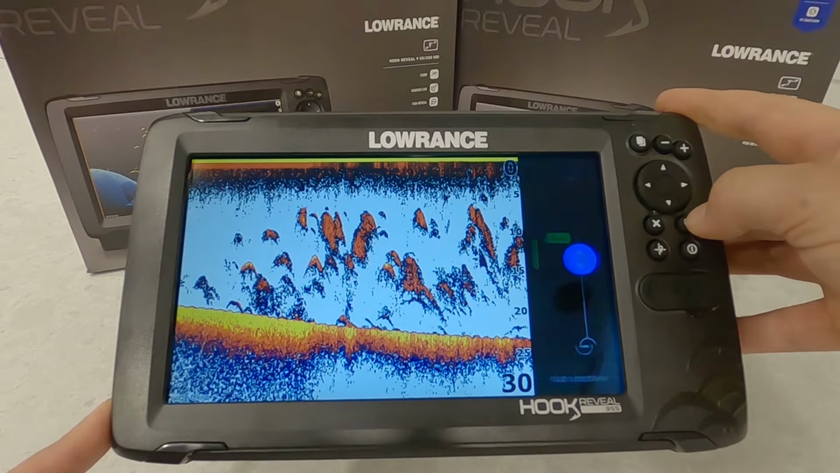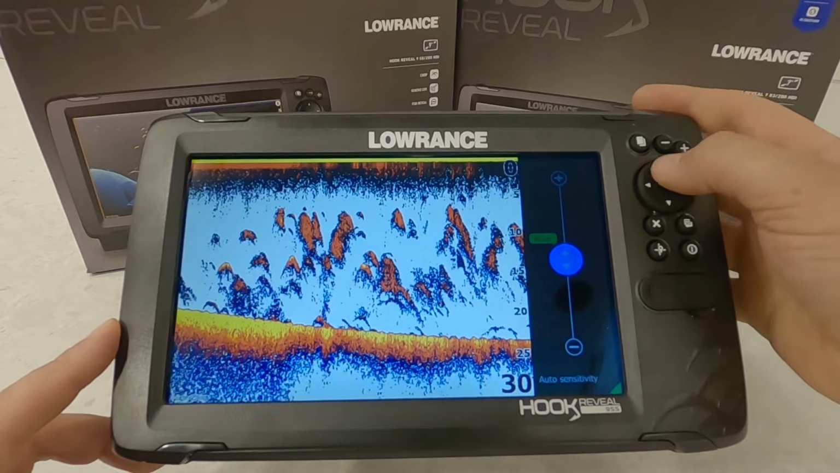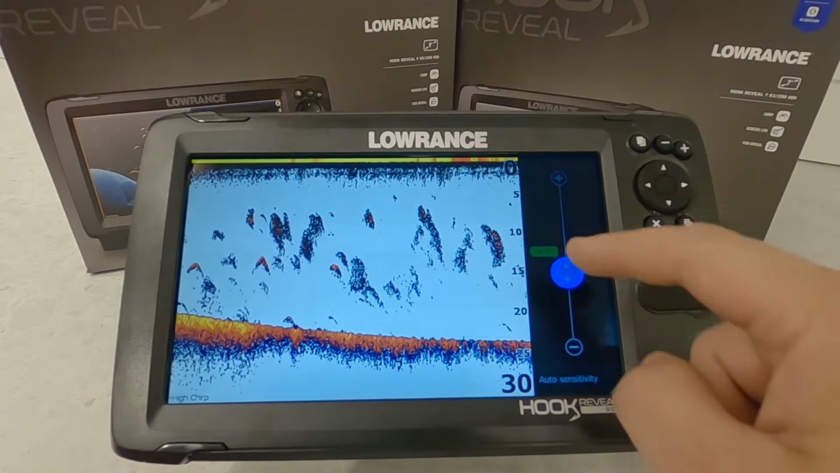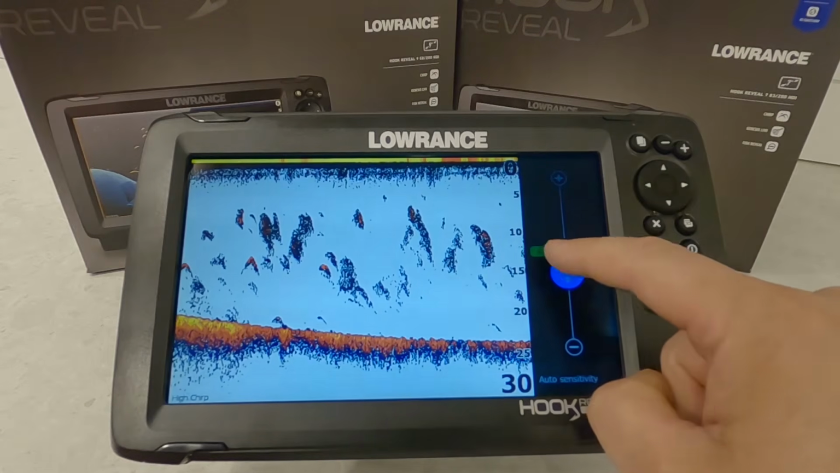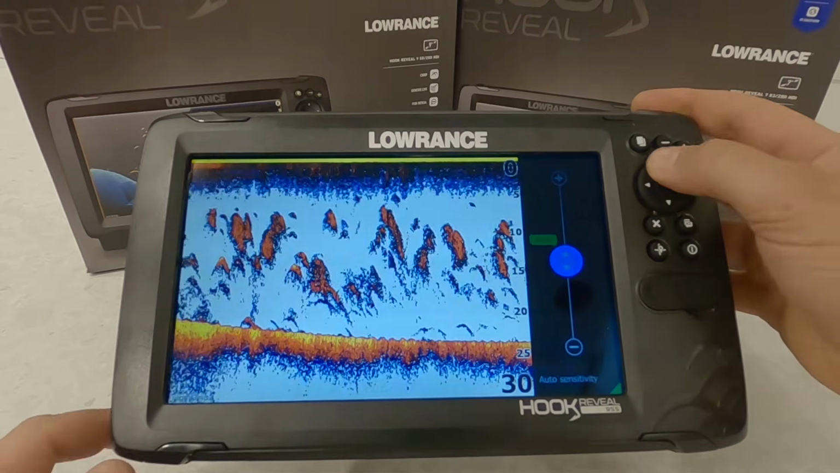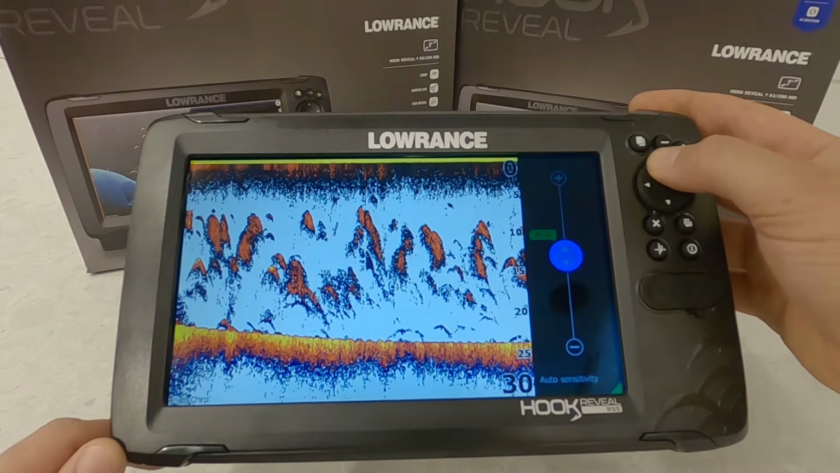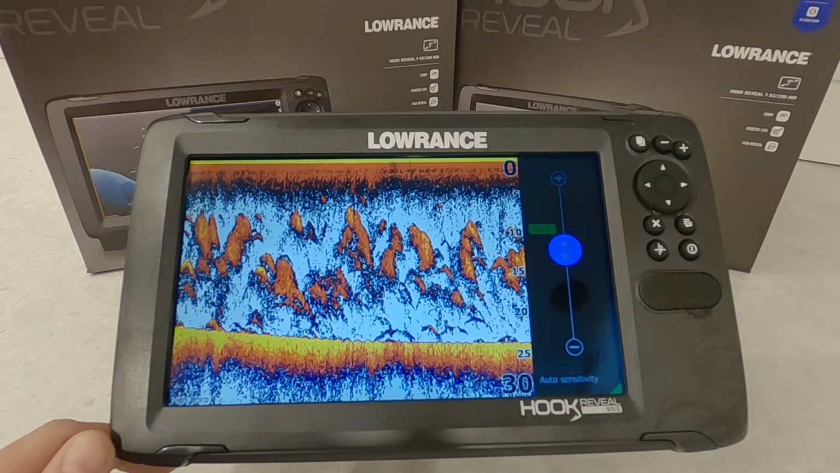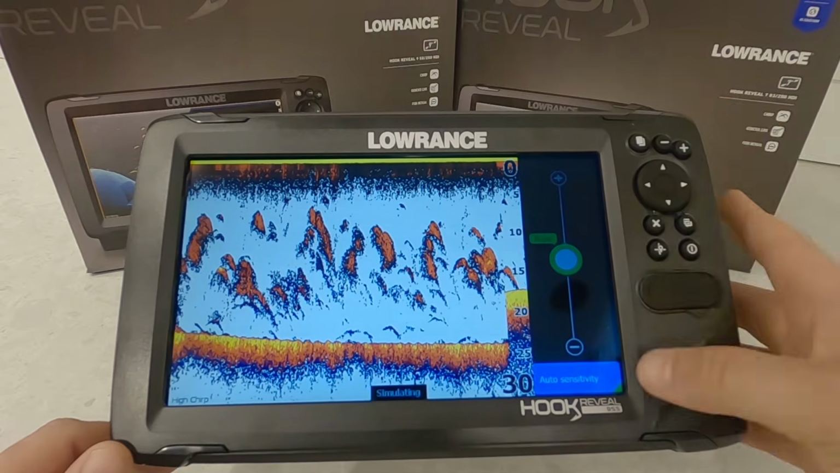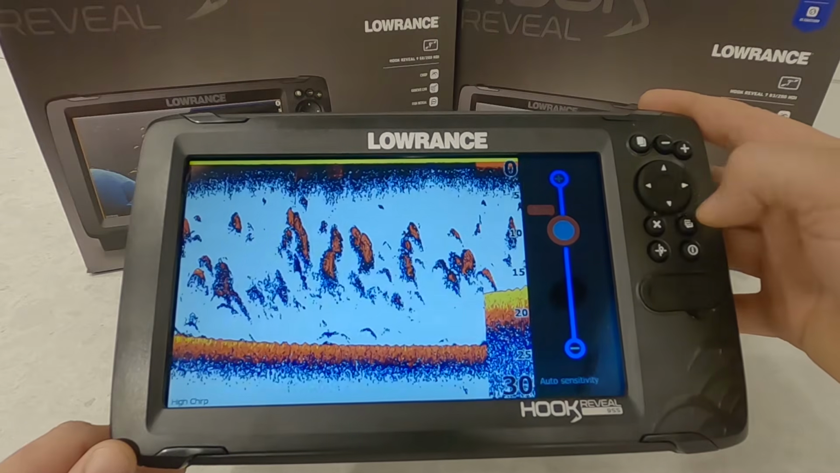Now our sensitivity, again, that is set to auto, so we can leave that in auto, but if we're finding it's showing too much information, we can drop it down. It's still going to remain in auto, but it's going to do -7% to what the automatic mode thinks it needs. So now we're at 0, the auto is doing it all on its own. If we want to see more information than the auto is showing us, we can turn that up as well. Then if we want to turn auto completely off, we can hit enter, come down here, and now we're manually in control of our sensitivity.